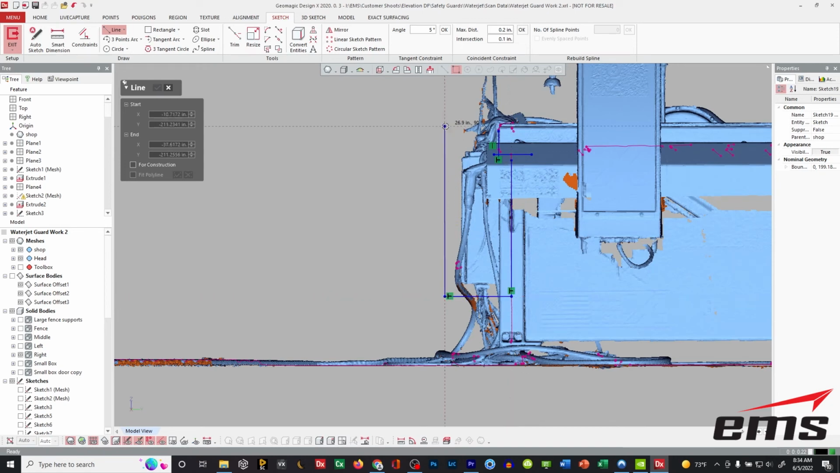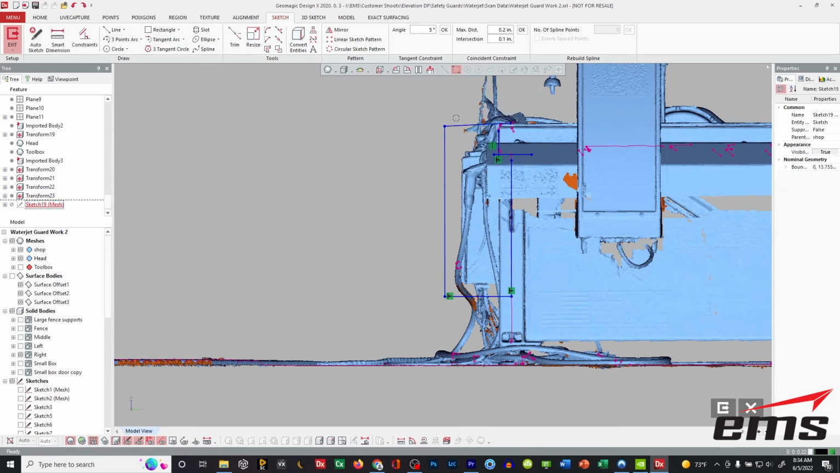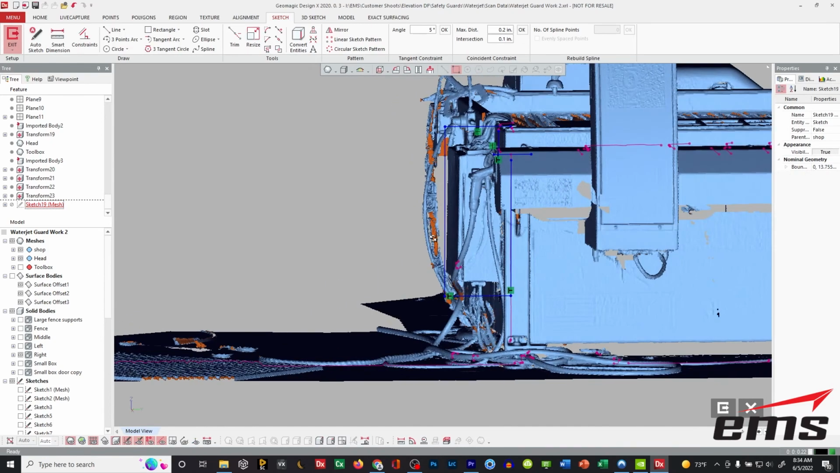I'm just going to hand draw it for our exercise, but you can come in and add dimensions and make sure everything is parallel and perpendicular and those kinds of things. So for example, here I'll make sure that these are all parallel and perpendicular. So there's my basic shape.